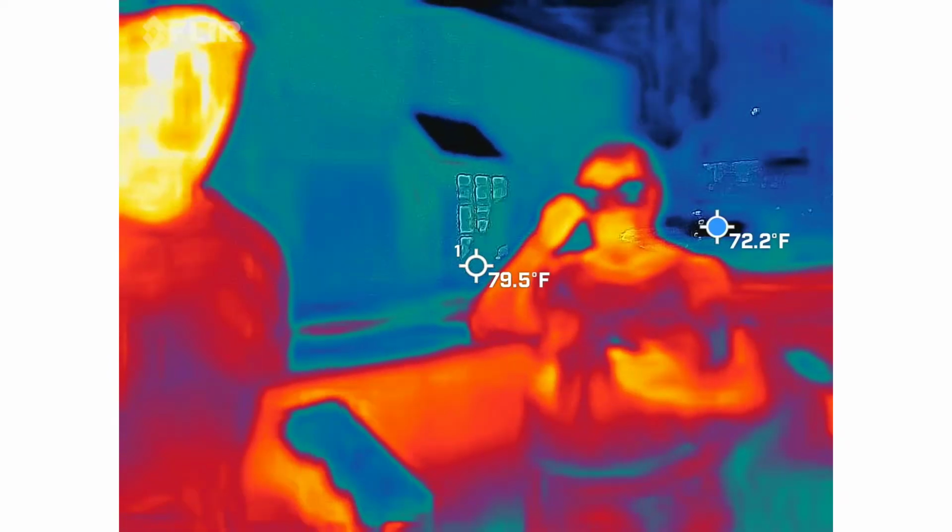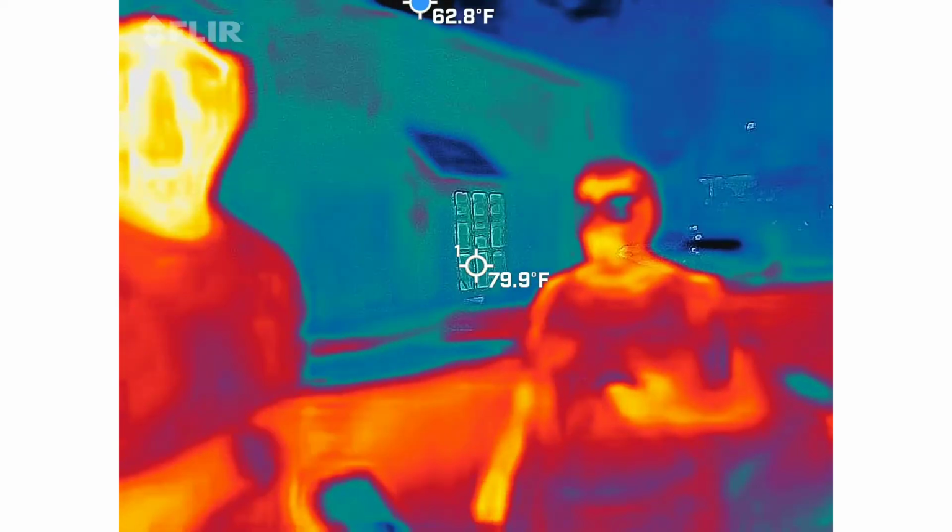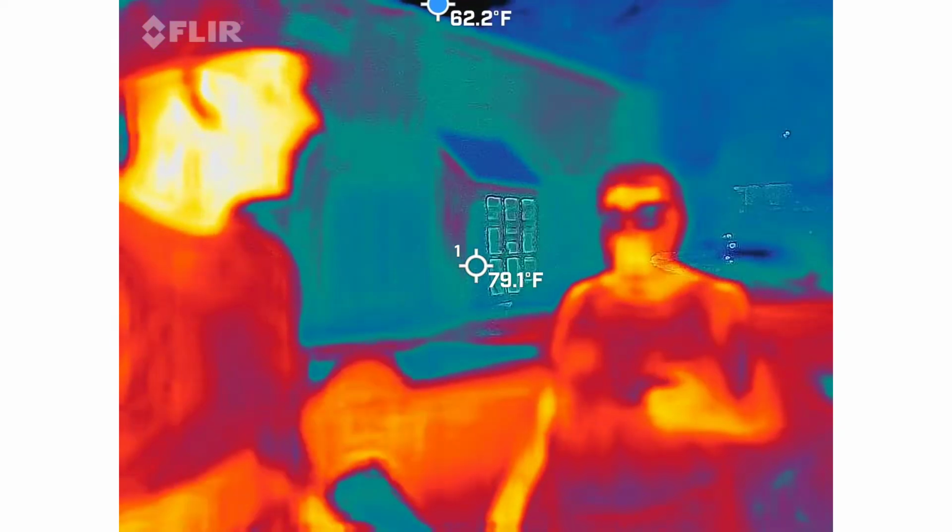I do love this because it gives me timestamps. If something does come up that's relevant, I know where to listen to the regular audio, and I know where to watch the videos. That way I can tie things up and see where things line up.